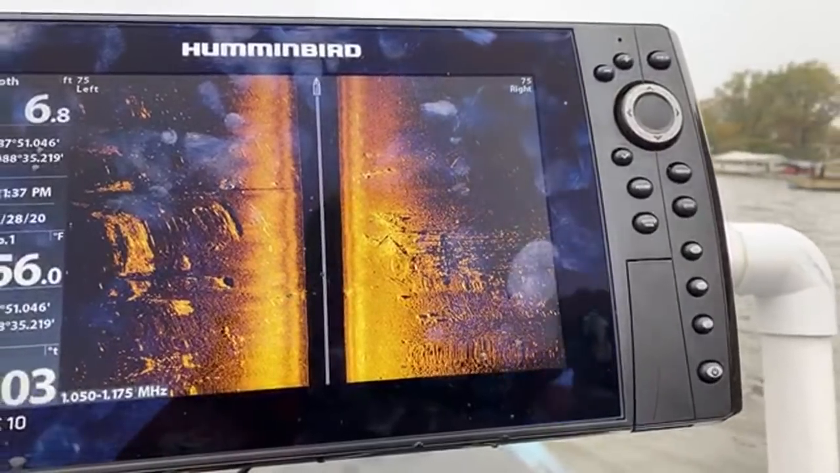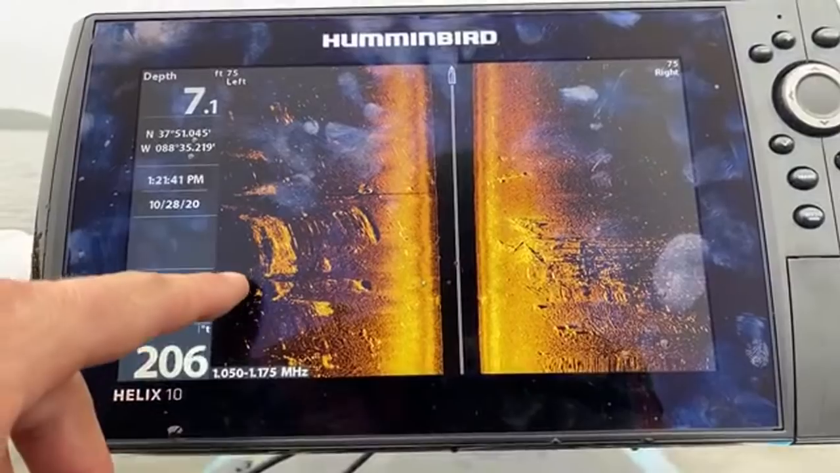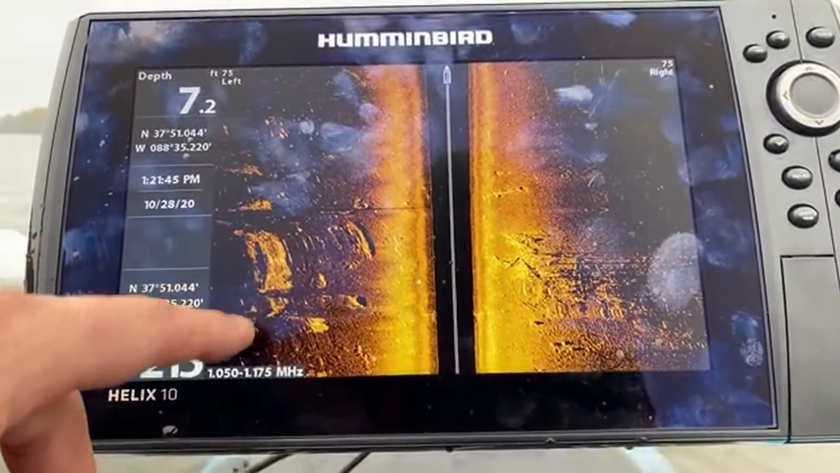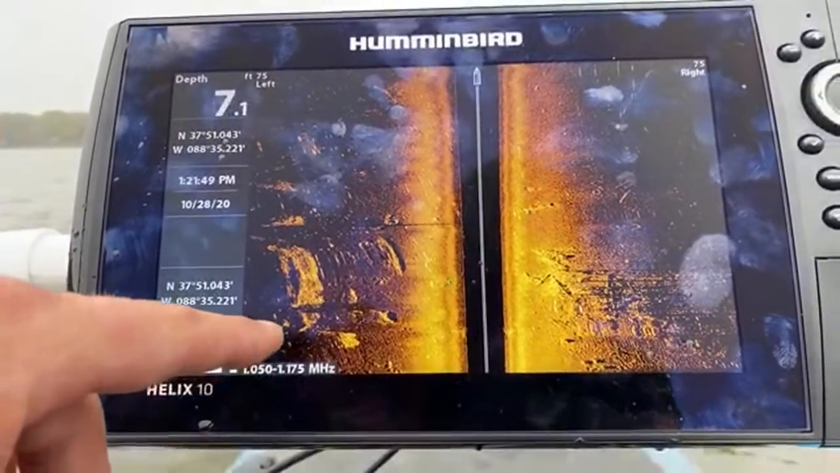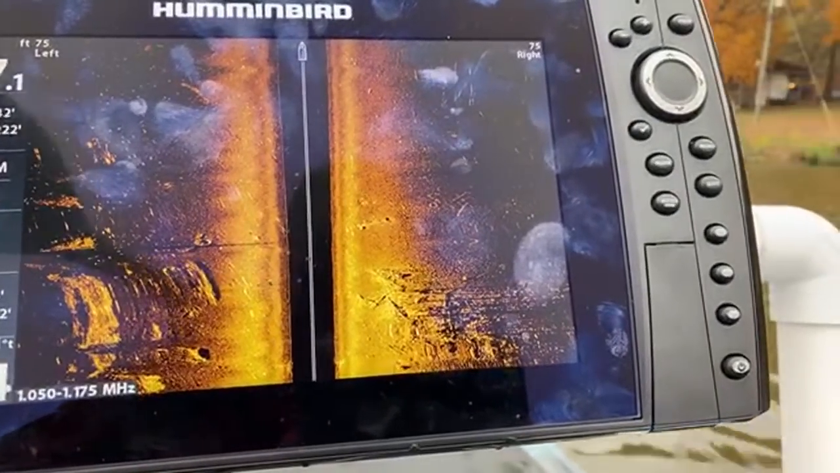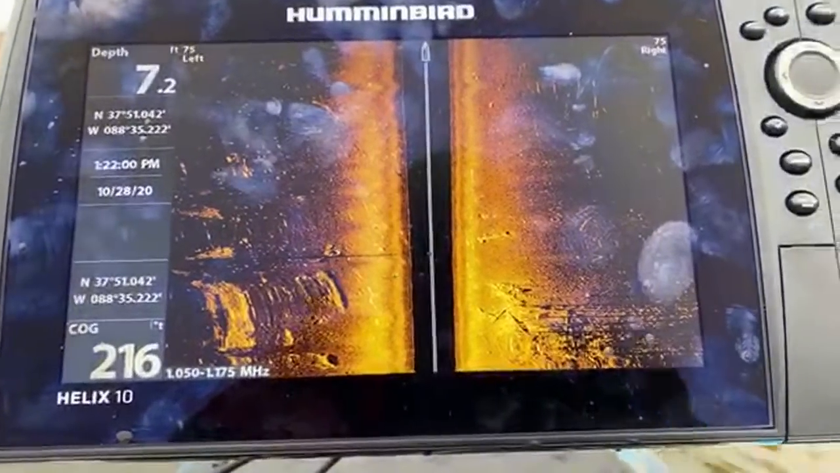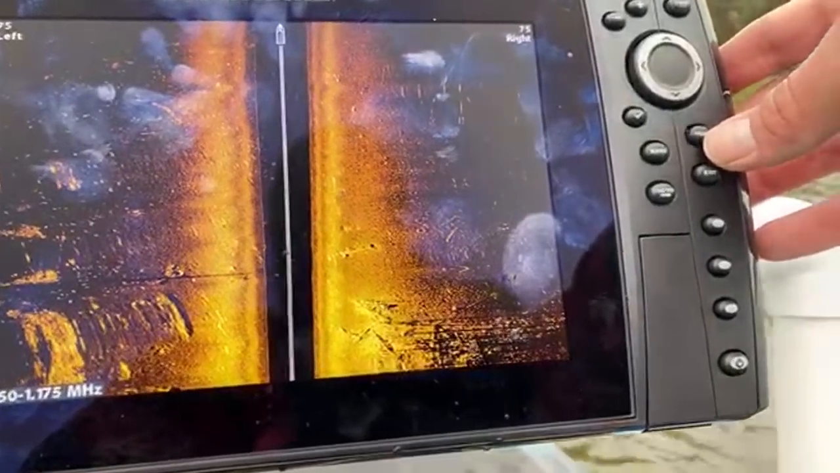All right, now, what's on the left side? So you're gonna have little ridges here. That's just like a little bump in the... Wait a minute. Let me... menu.